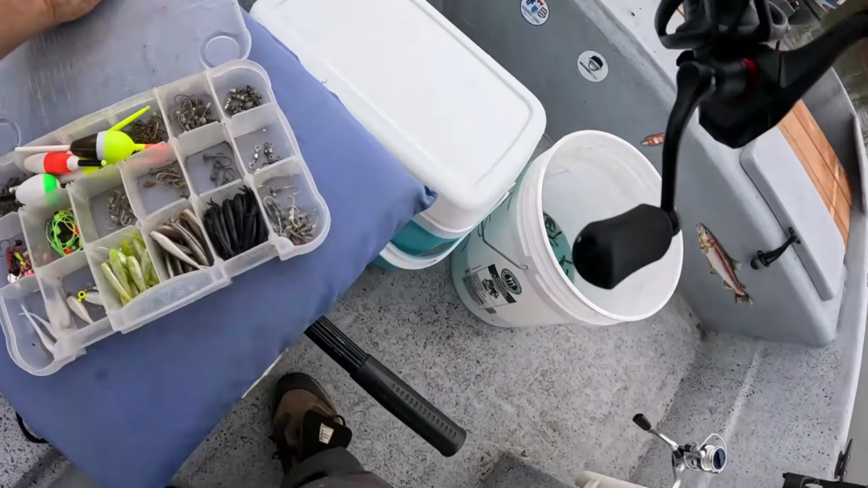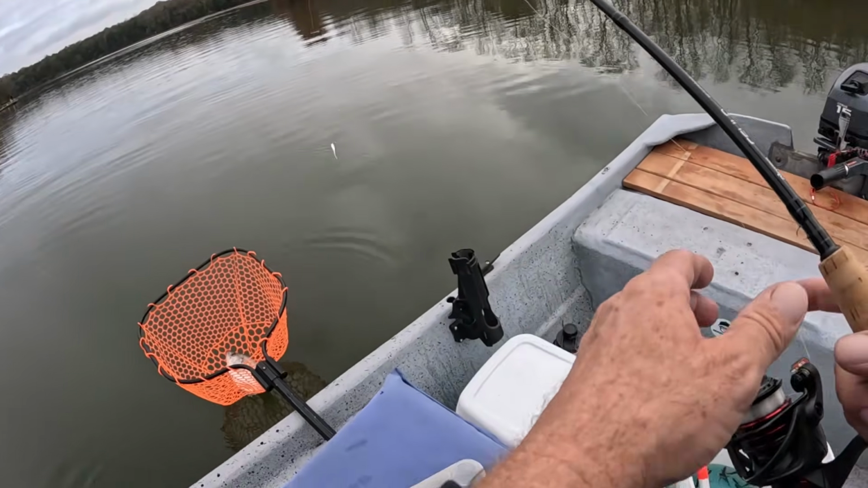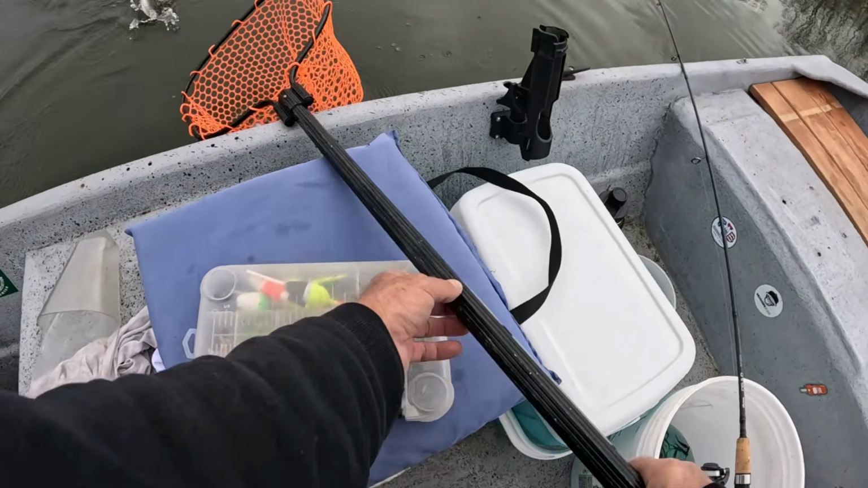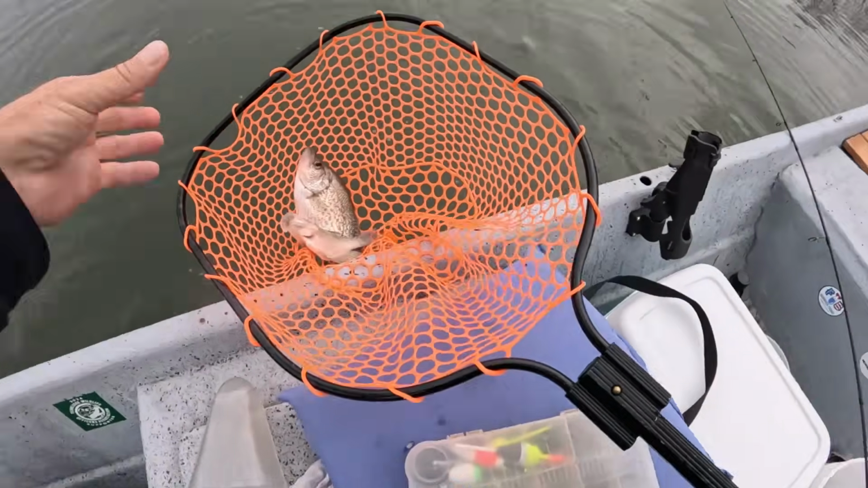Bro, you got them. You're on them. Got him. Next fish is with your rod. Is that not a keeper? No, don't even net it. Look how small that is compared to that big old monster.